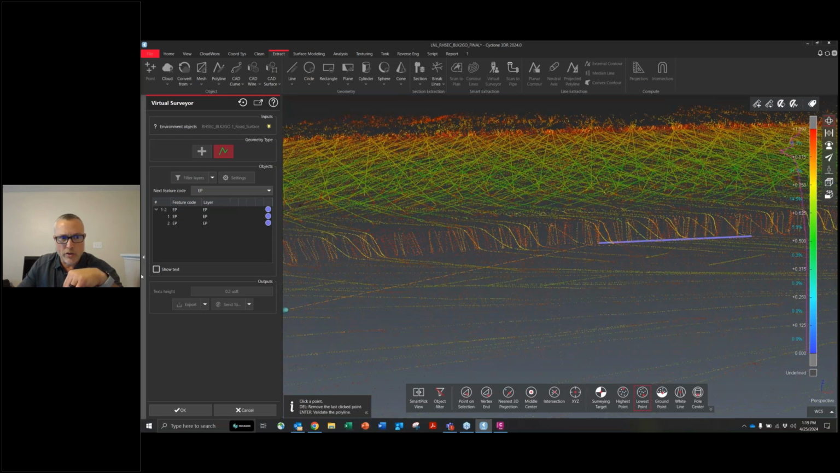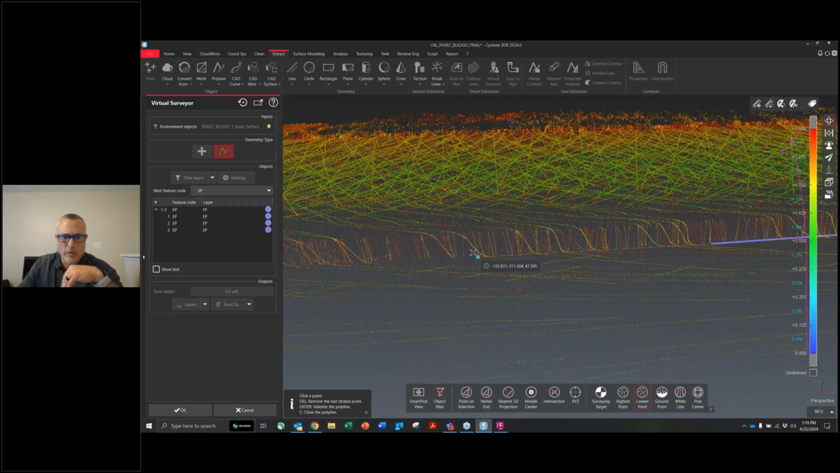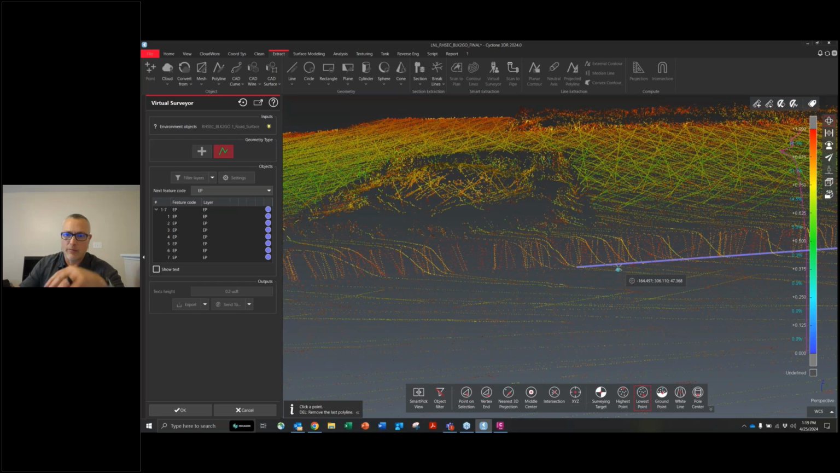Now there are ways you can show the text with these points if you want to. Personally, I'm not doing that right now. You can just keep going, just keep going. You see how quick and easy it is to snap those in. It really allows you a lot of freedom.